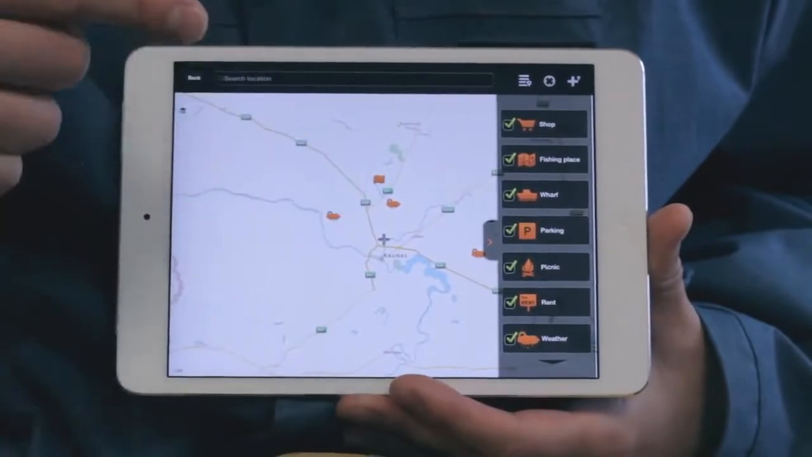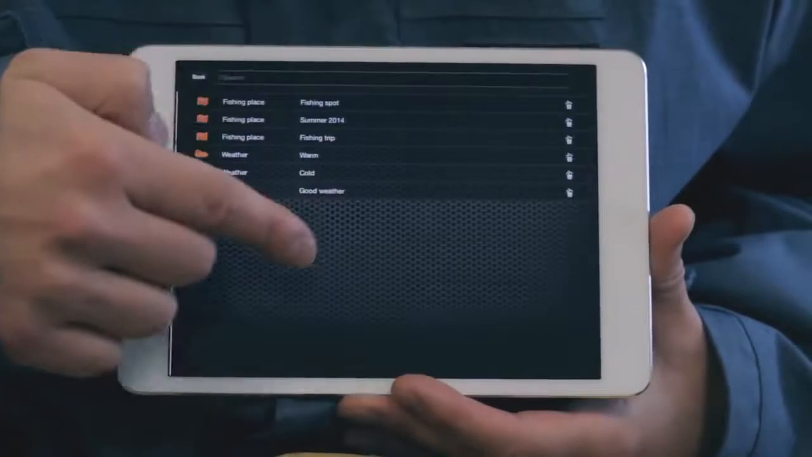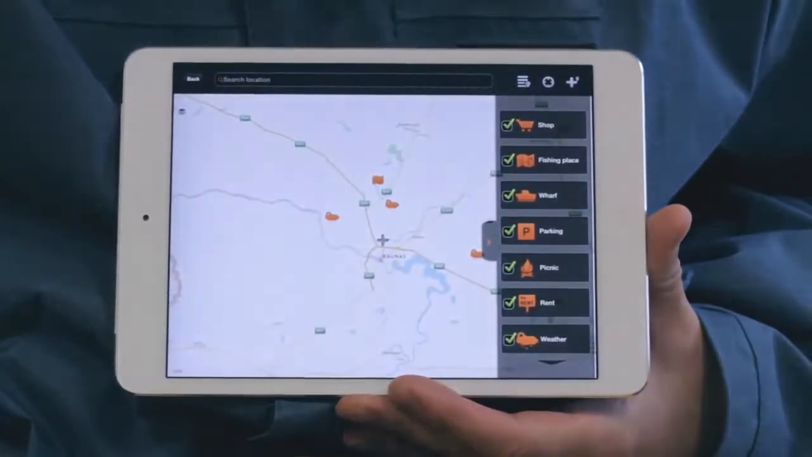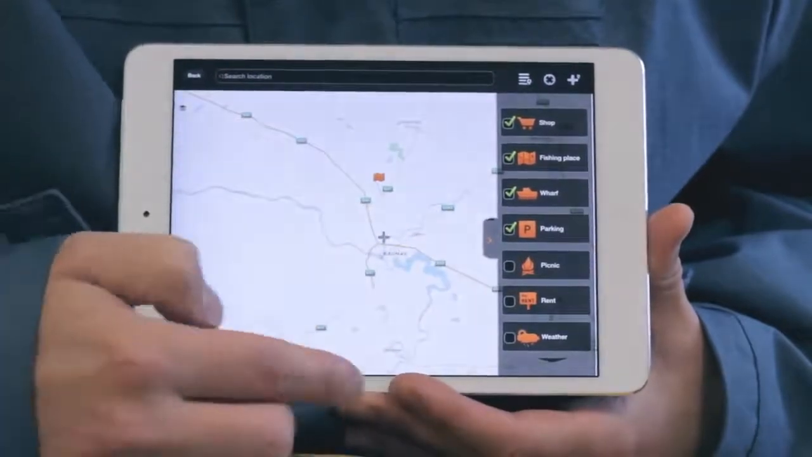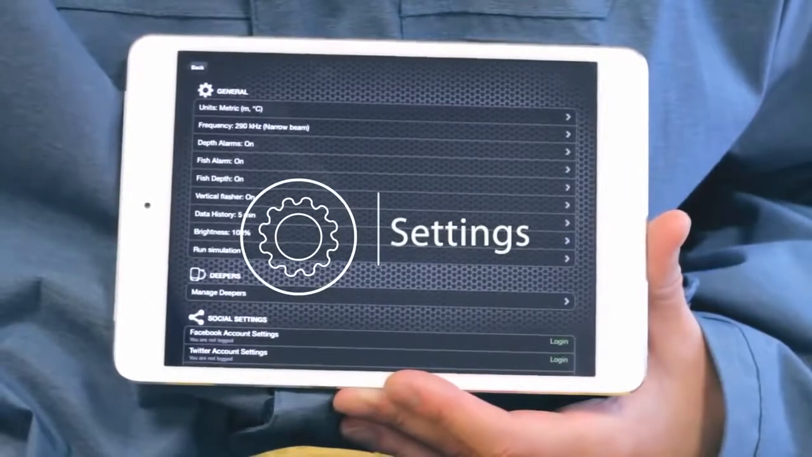Search for new locations by using the search field or choose from your added locations list. Locations are categorized by type. You can choose this every time you add a new location. Types can be filtered by clicking on the arrow at the right-hand side of the map and unticking the ones you wish to hide. Settings allows you to configure the Deeper application according to your needs.